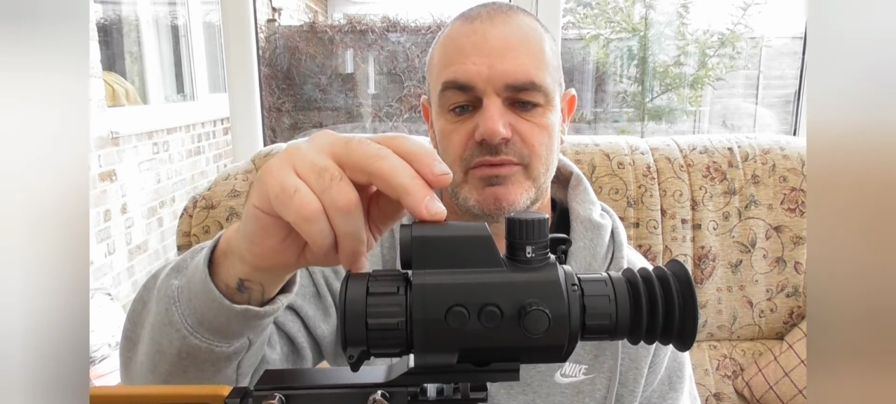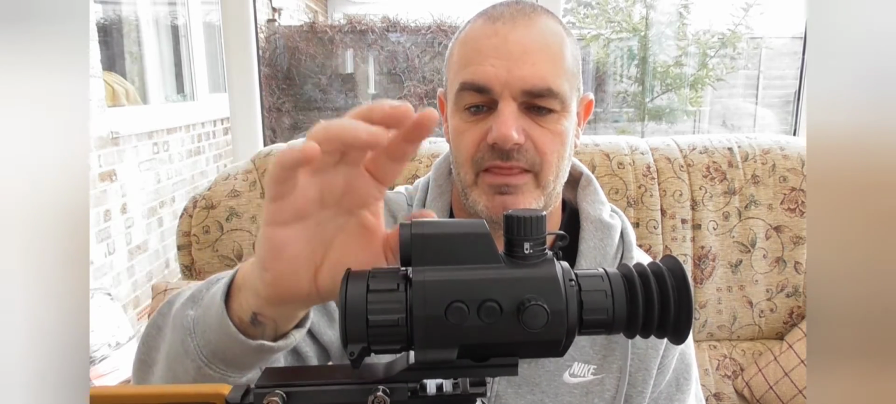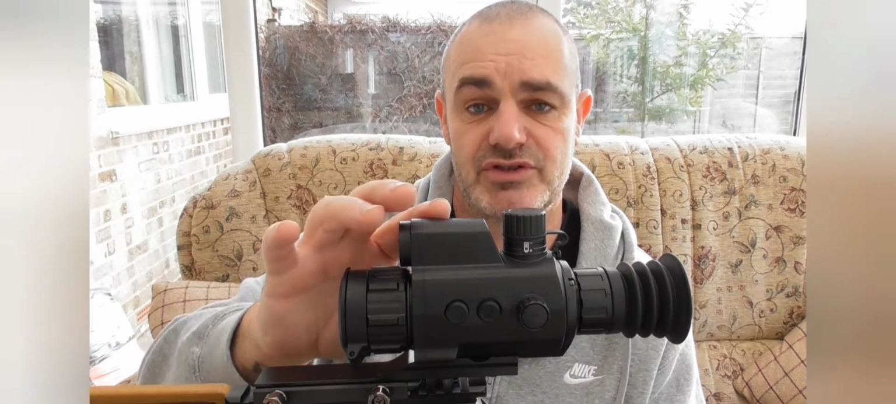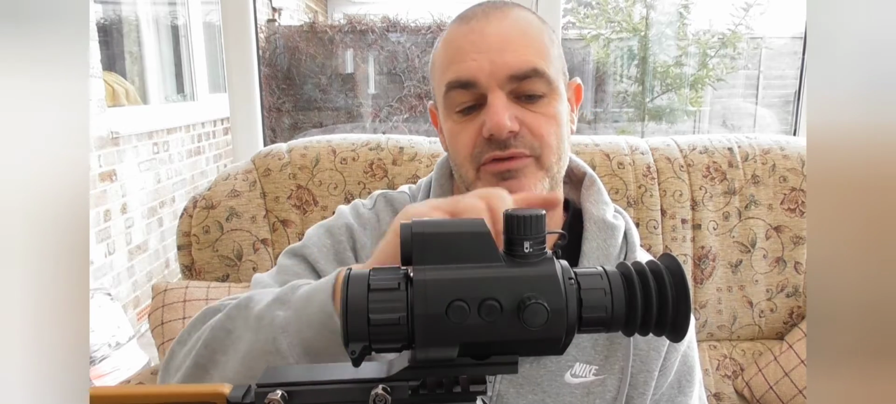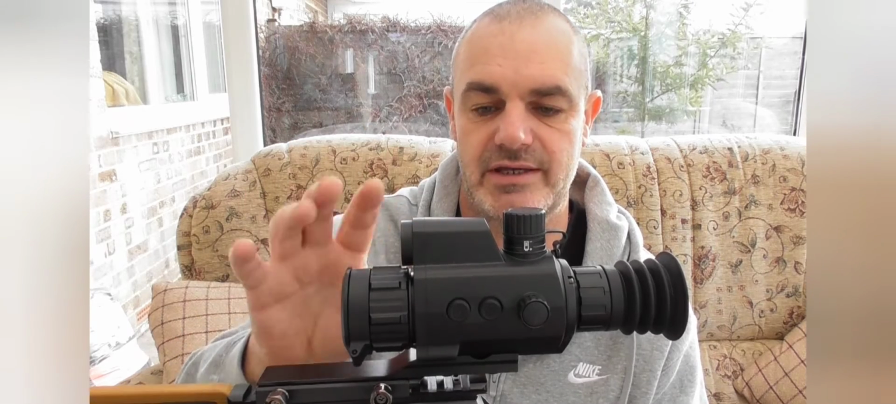Moving to the unit on top, which is the LRF itself. Now, this has a couple of functions on it. Basically, you can have it set to once, which basically means when you look through the viewfinder, you'll see a little white box in it. Put it over your target, push the button, and it will ping it and tell you how far away it is.